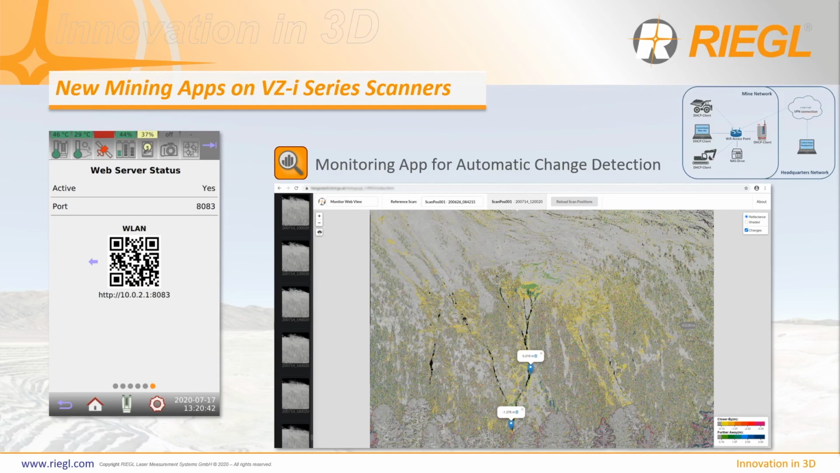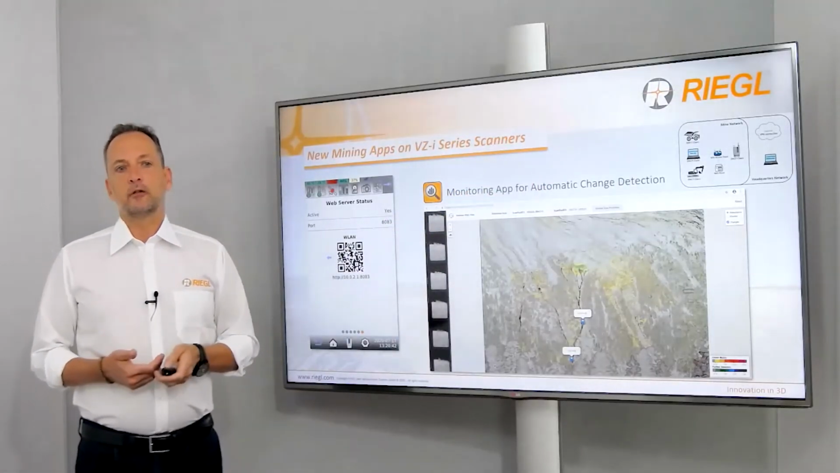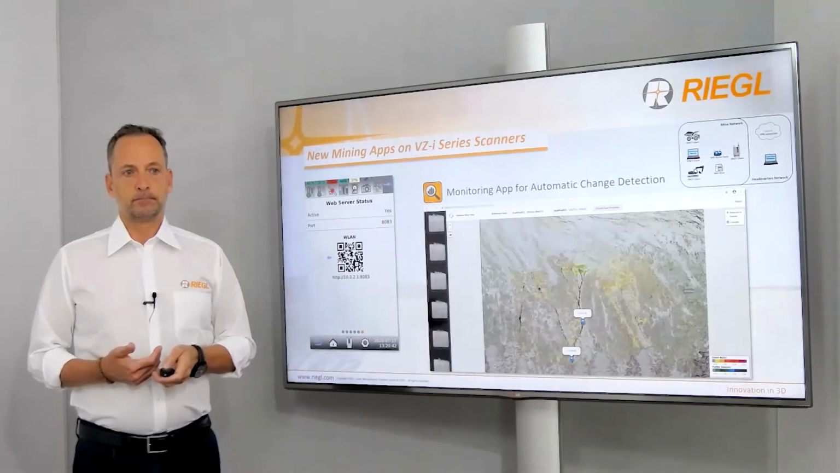A web server is also available directly within this app. So that means the results can be viewed by using a simple web browser within this network, and you see immediately the results of the monitoring app.